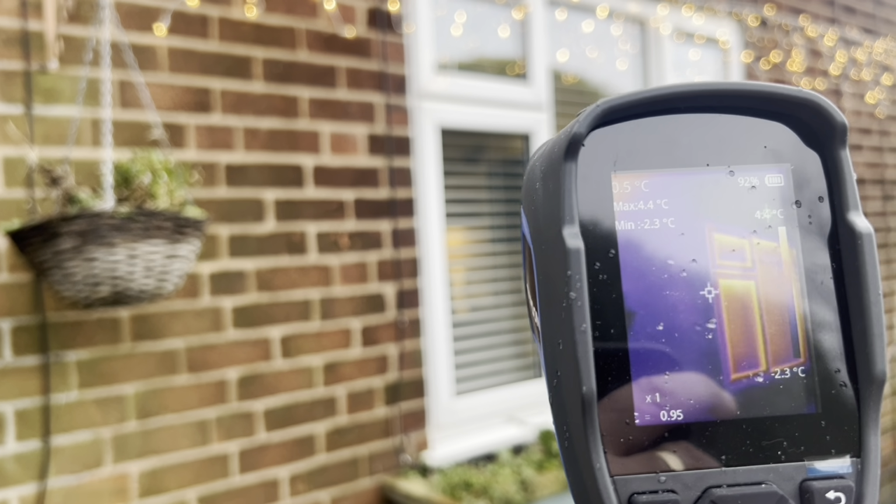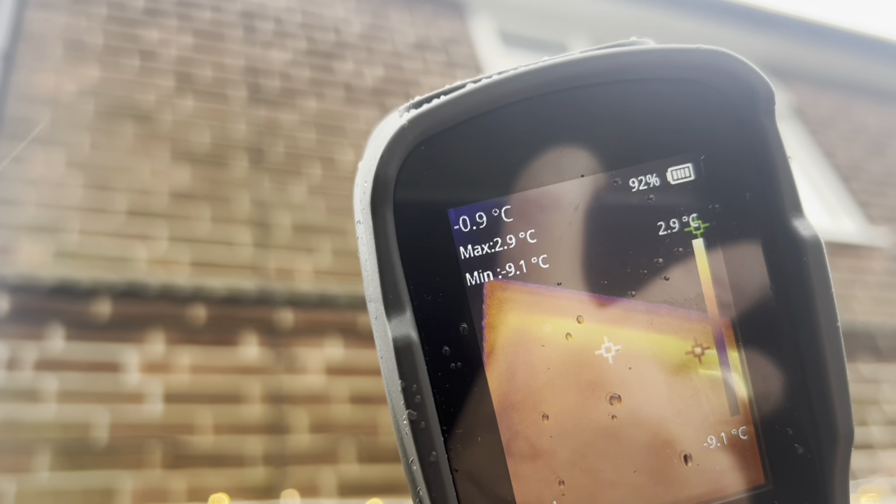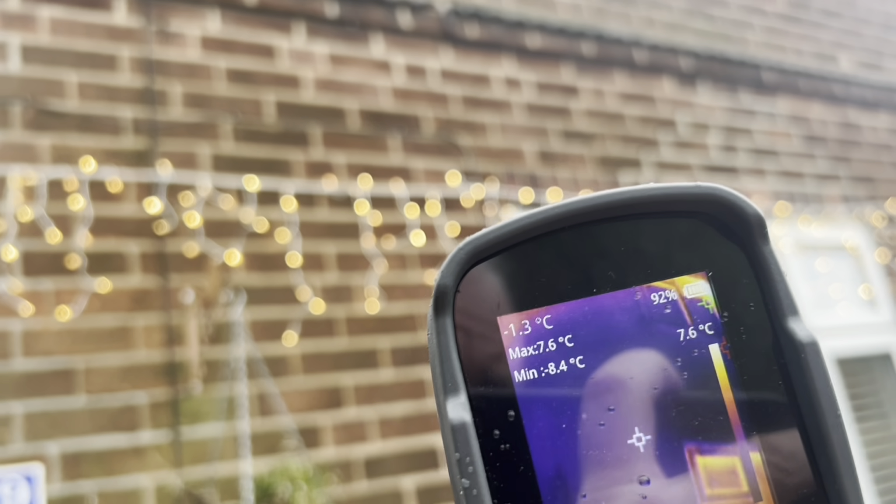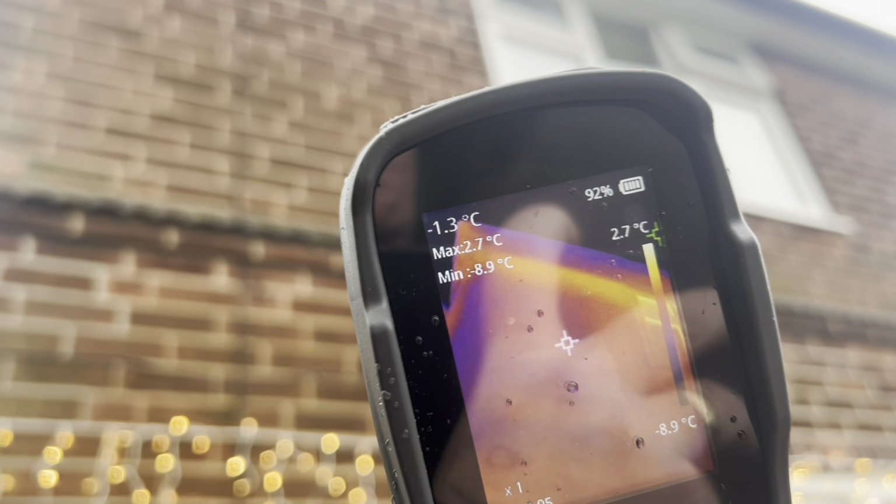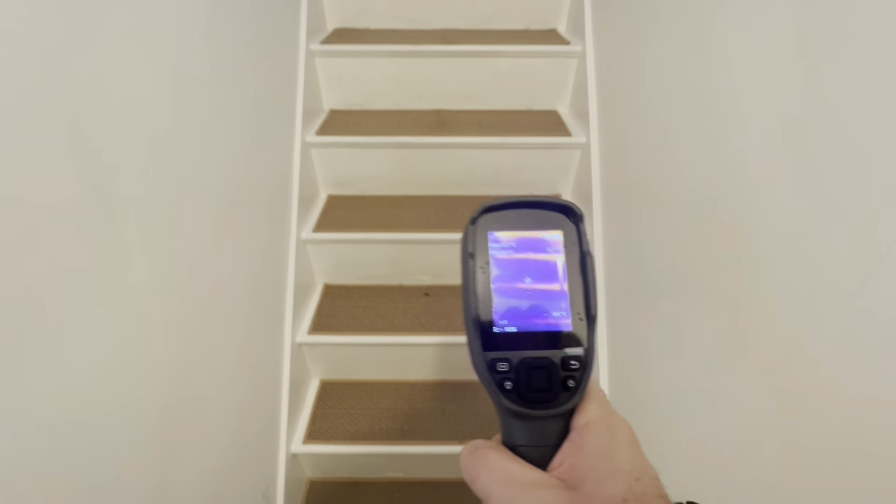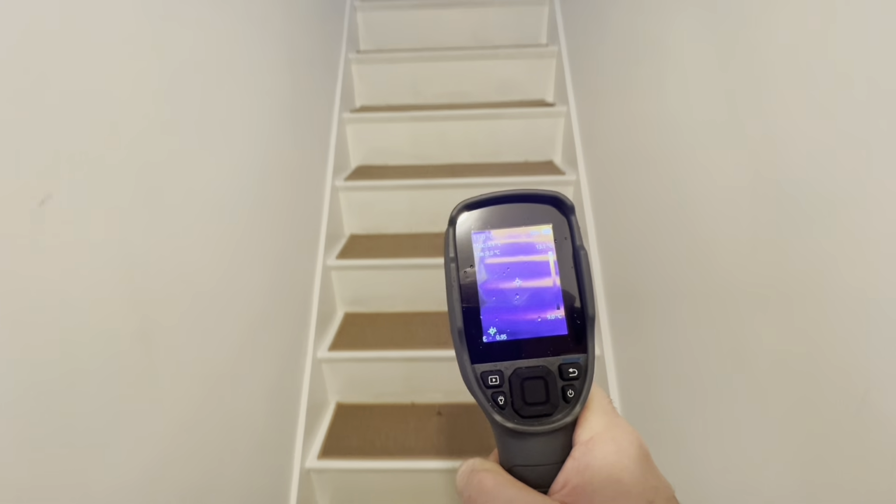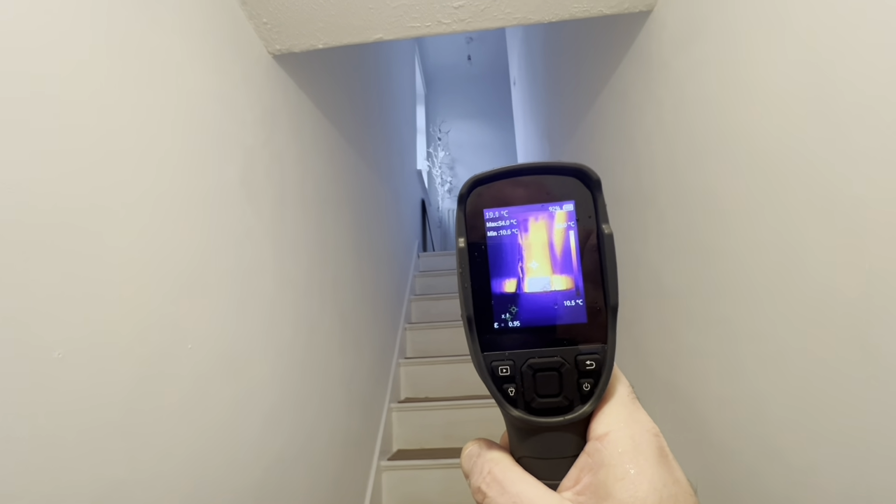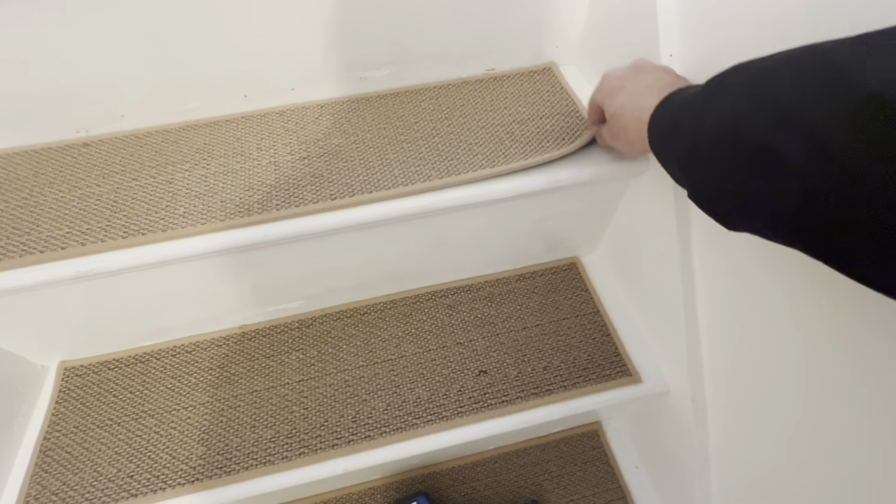You can see a bit of heat escaping from them UPVC windows. And then also my fascia boards, my insulation, my loft. I need to do some work up there, so you can see a bit of heat escaping. Here's my stairs. It needs another coat of paint, by the way. But you can see the radiator at the top. Now the hot pipe runs down that wall because that's where my shower is, on the other side of the wall. So there it is, I'm happy with that.